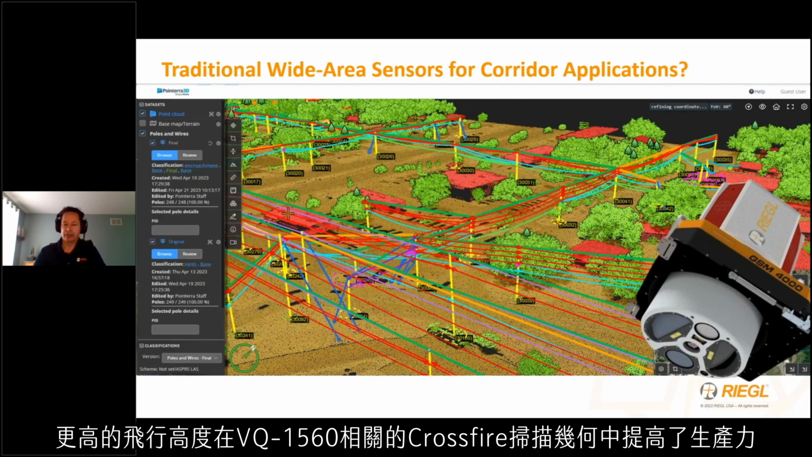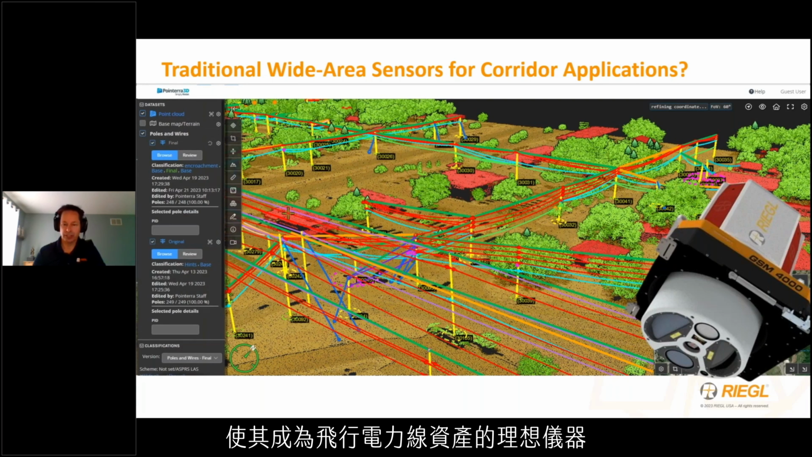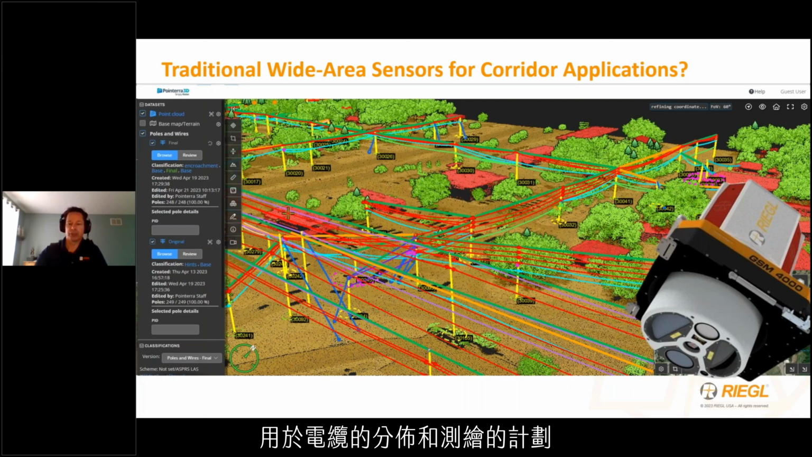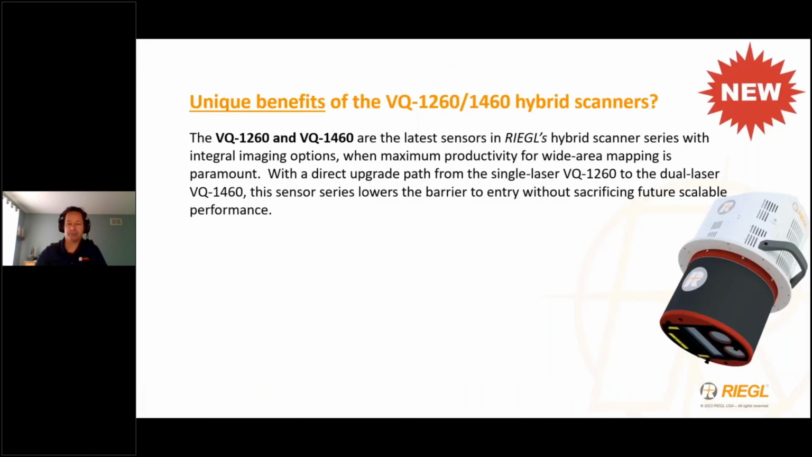Productivity, higher flight altitudes, and the crossfire scan geometry associated with the VQ1560 make this sensor an ideal instrument for flying power line assets, whether it's transmission corridors or more traditional block surveys over urban and residential areas for distribution and service line mapping initiatives.